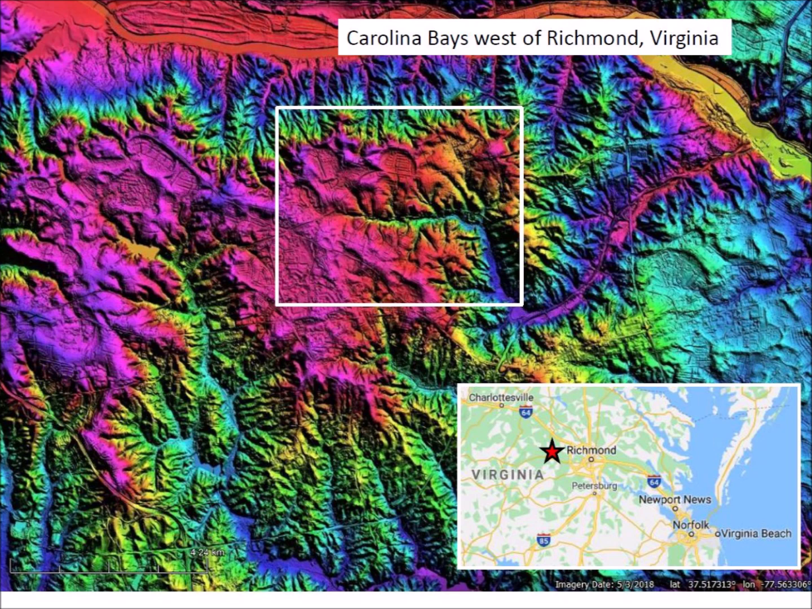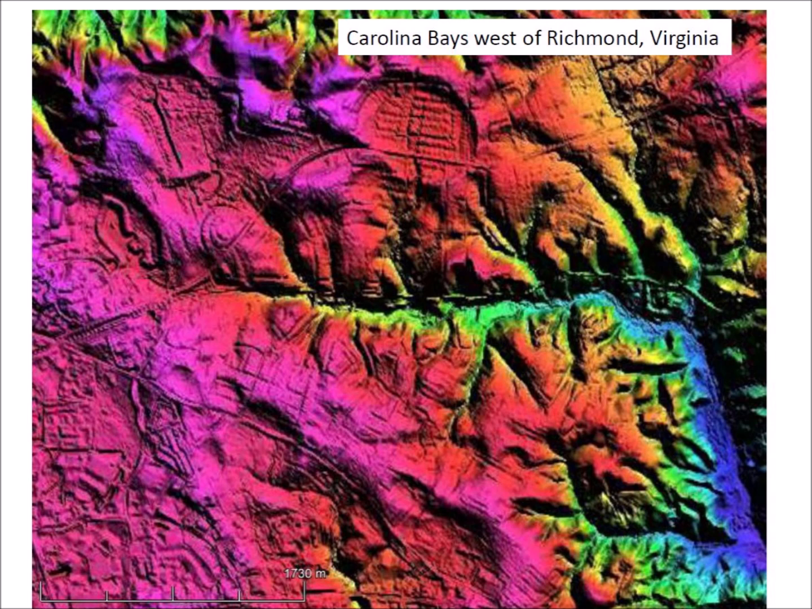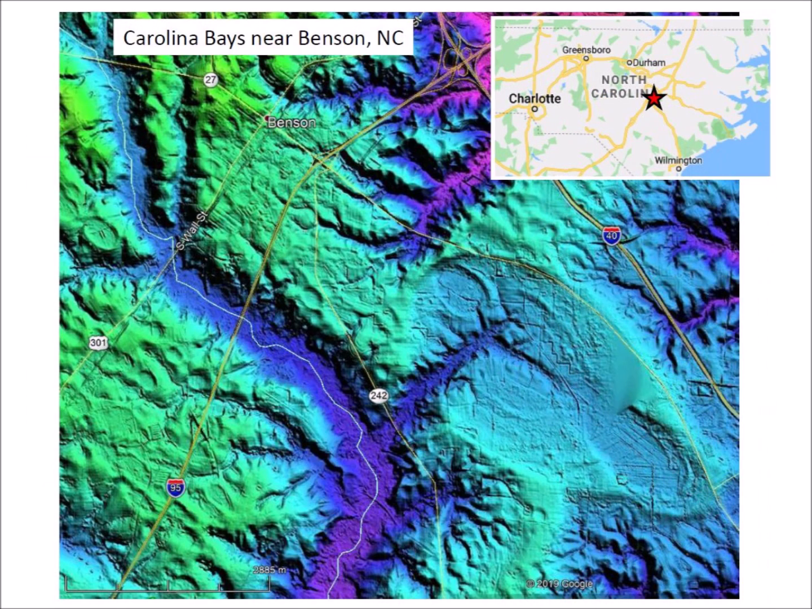The landscape is highly eroded, and the bays are found only on ground that has resisted erosion. A closer look at the bays near Richmond shows that neighborhoods have been built upon them, just like in New York. Continuing south along the Atlantic coast in North Carolina, we encounter some Carolina Bays that are really big and have a complicated geological history.